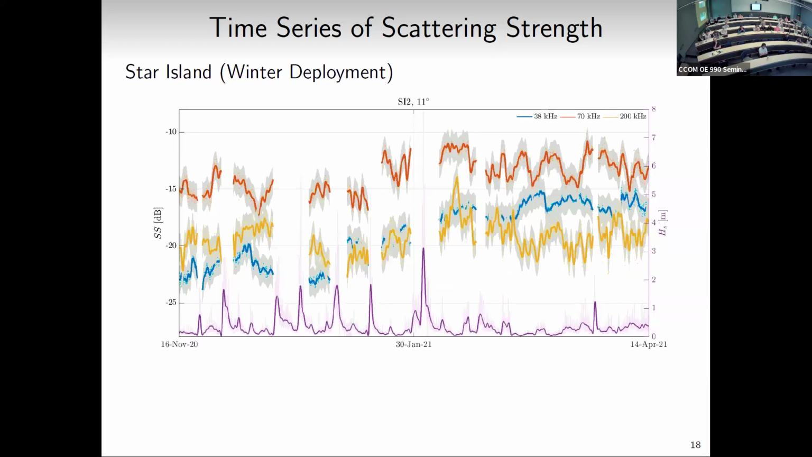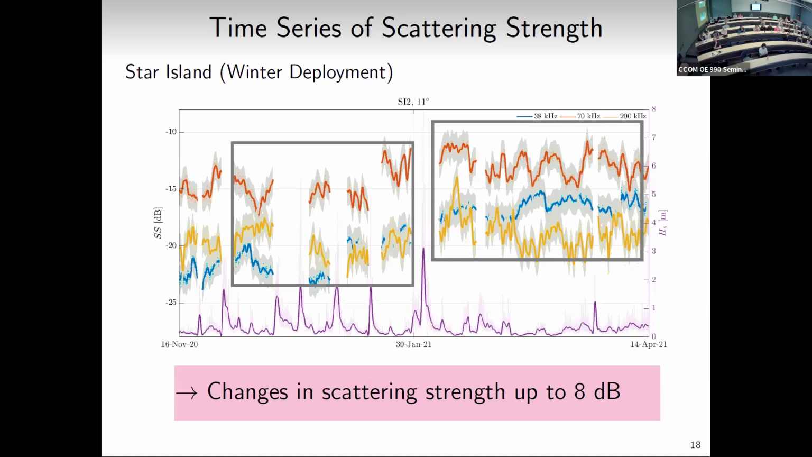Looking at Star Island, this is the deployment with all the shells, all the storm activity. So right, we've got this series of storm events, our massive storm here, and then a calmer period afterwards. You see, yes, there's variability, but things are changing a lot more. I've drawn two boxes here to draw your eye, so we can start thinking about longer time scales.